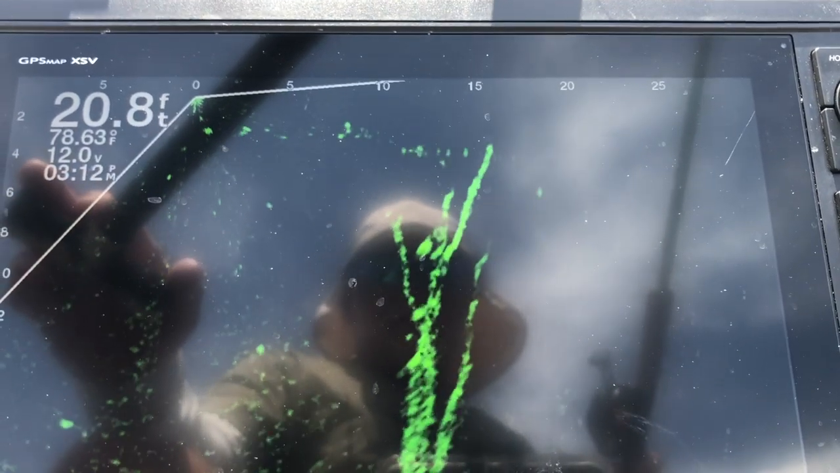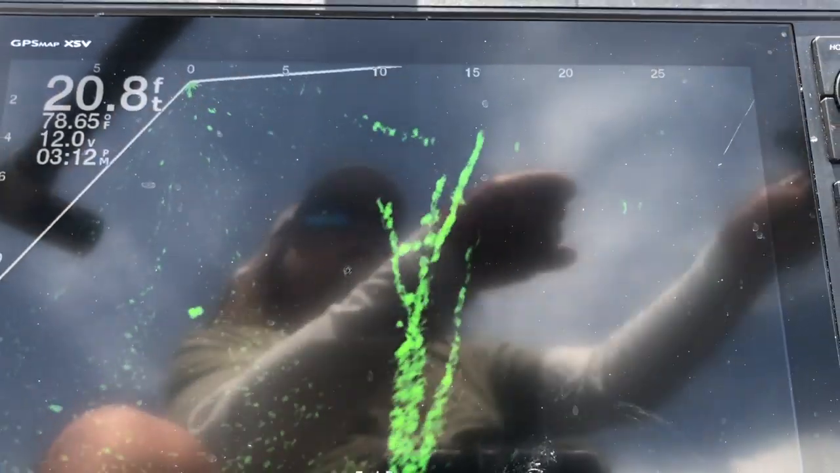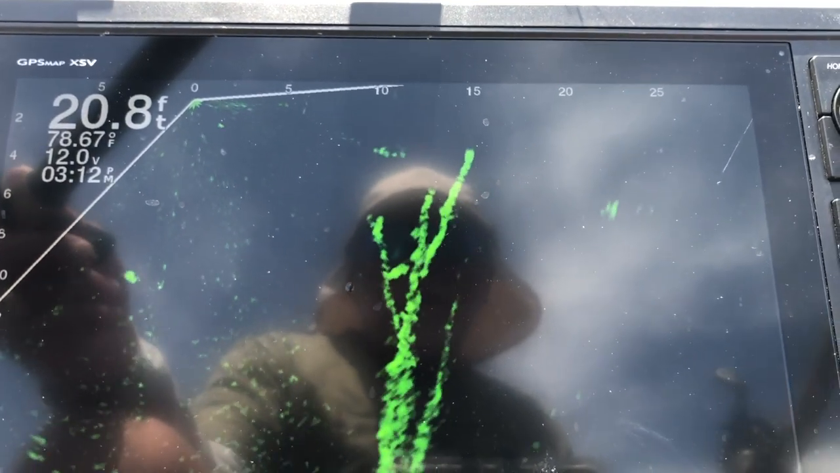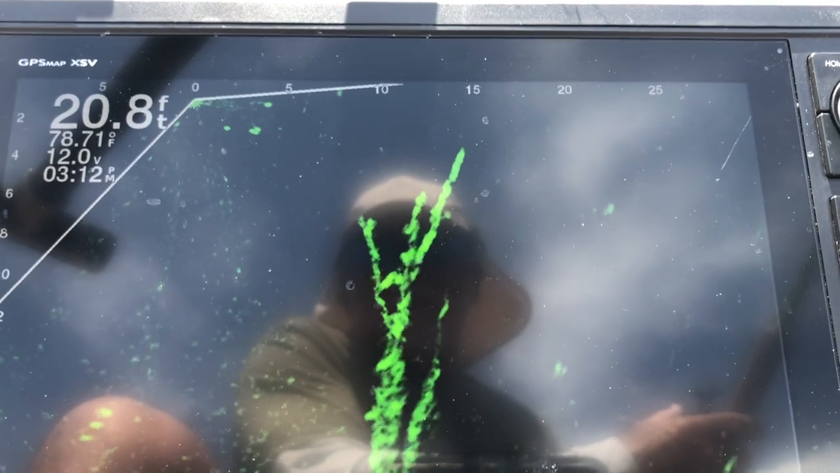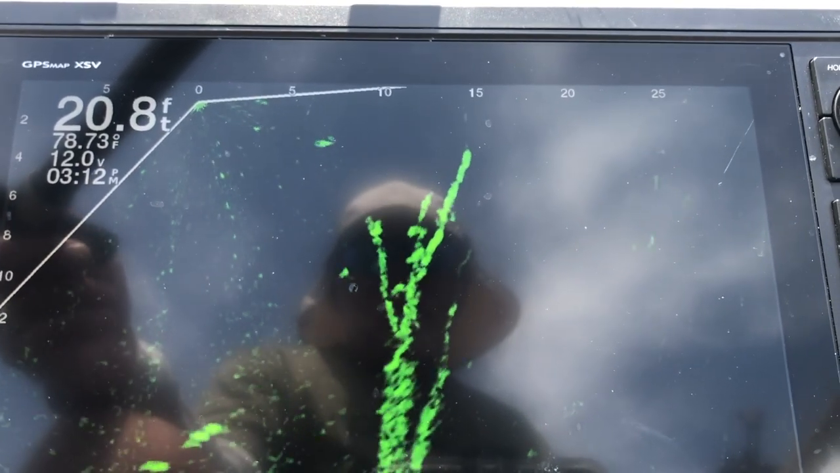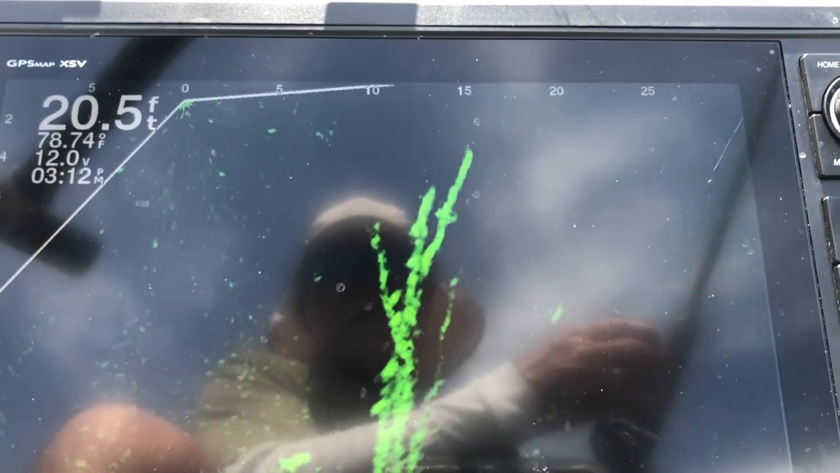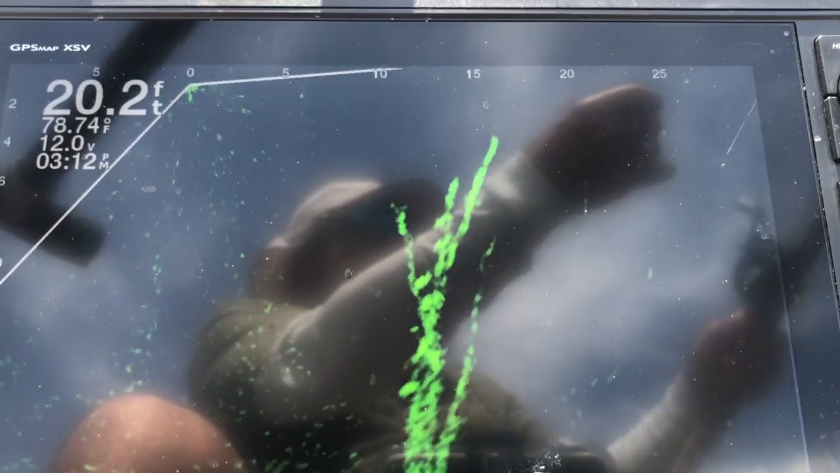Completely lost my sight of my bait. You got to see your bait if you're going to be proficient with this live scope. Just a lot of little things that once they all come together, you see what happens.